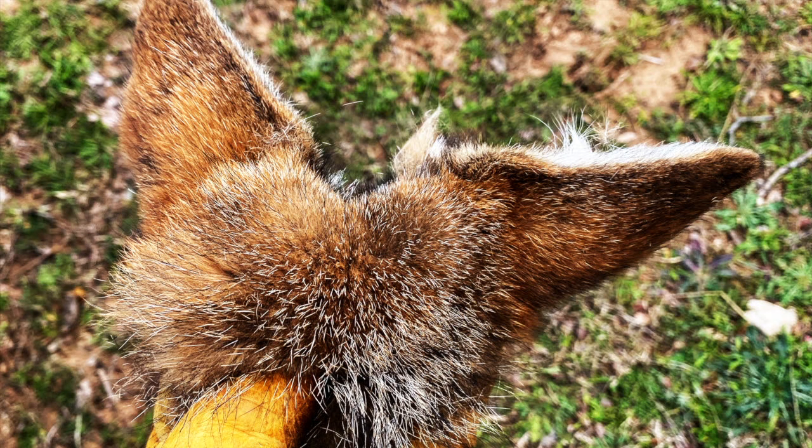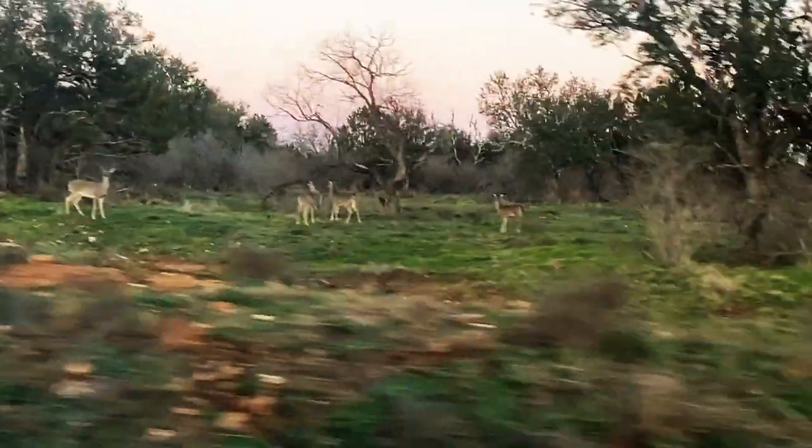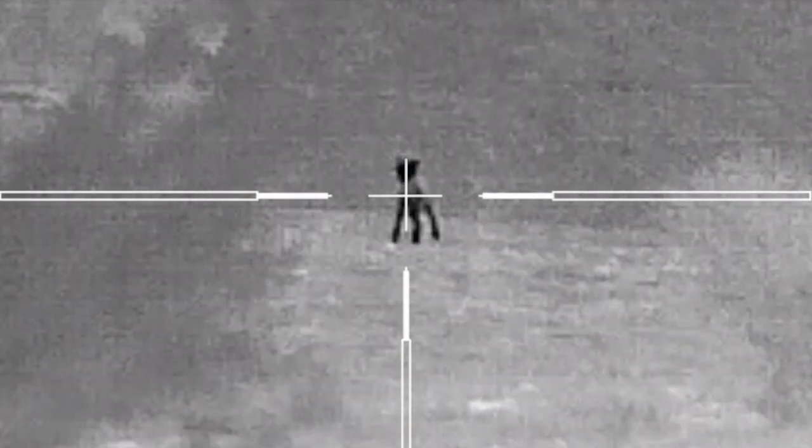As of this hunt, the landowner is $10 into the bonus. My goal is to make it down here as often as possible, so stay tuned for my next adventure.